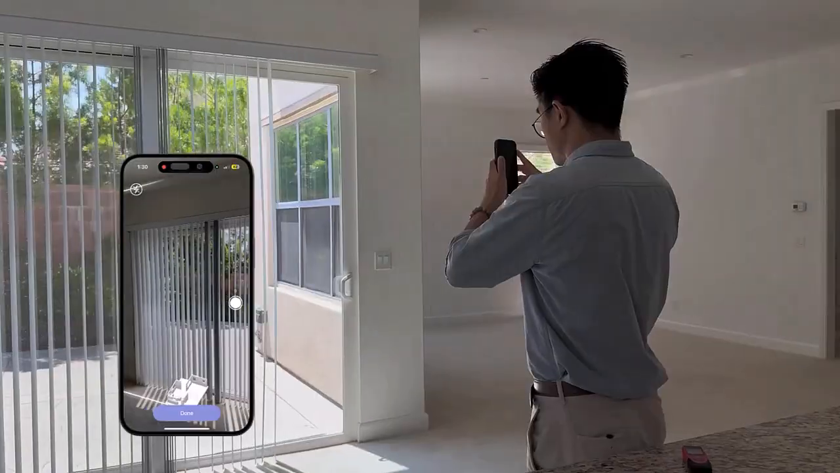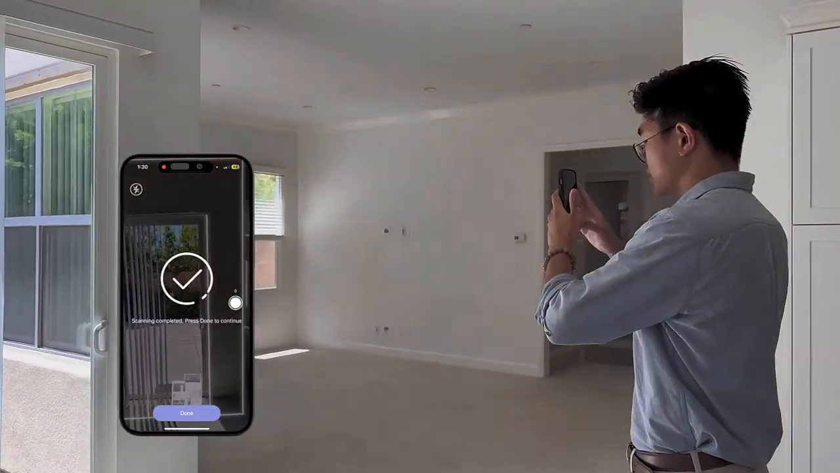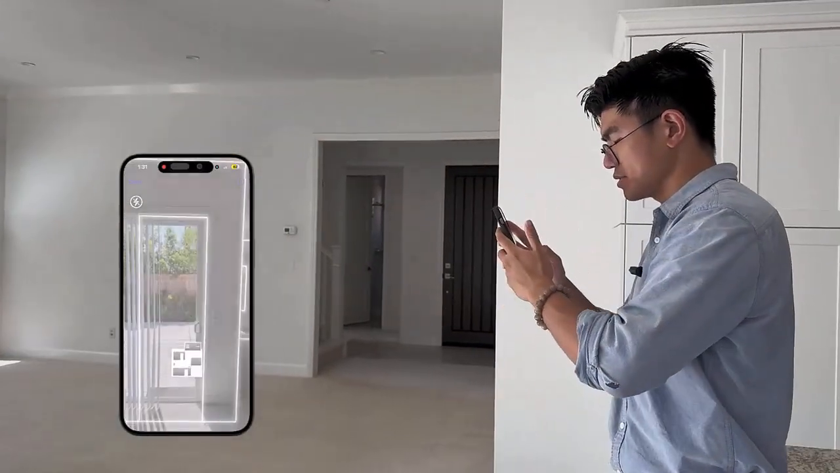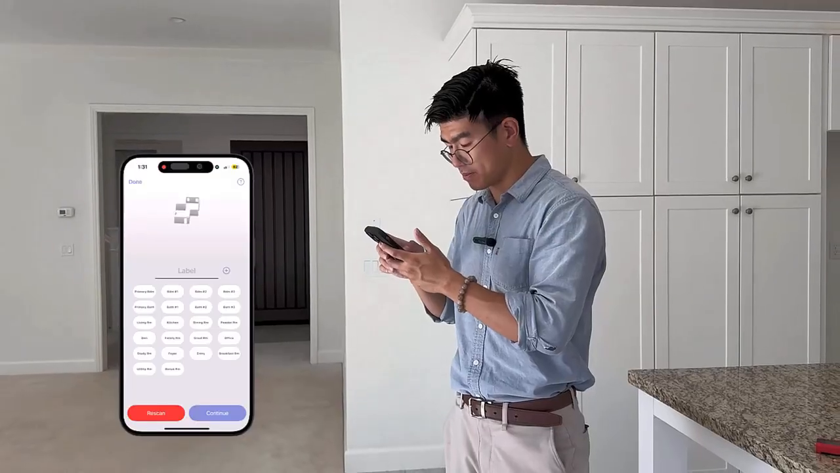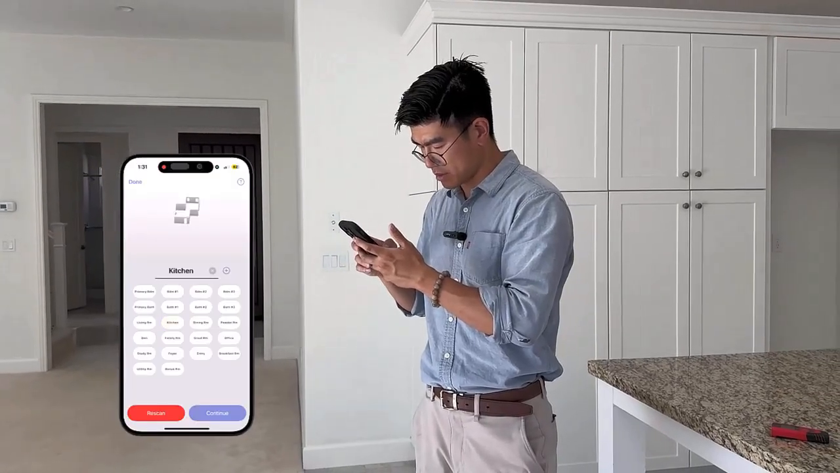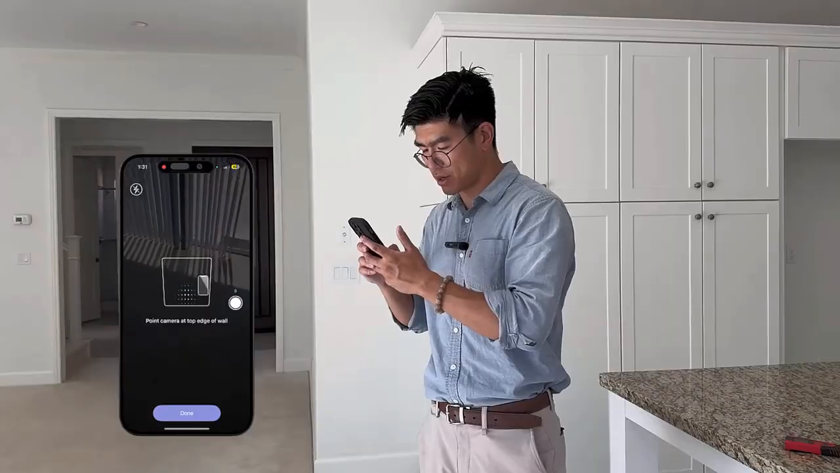I'll keep going and let it pick up this sliding door right here. And you can see that we're done. So I'll just tap done, and I'll give this area that I just measured a name. I'll hit continue, and I'm ready to move on to the next.